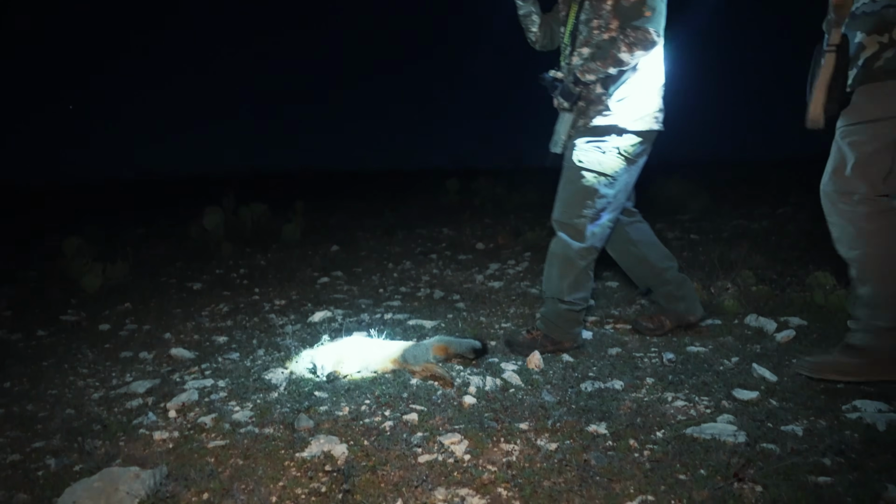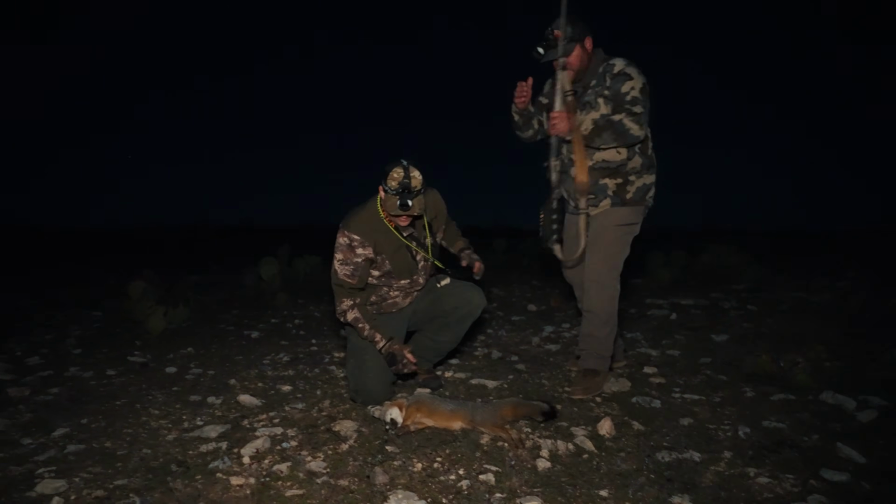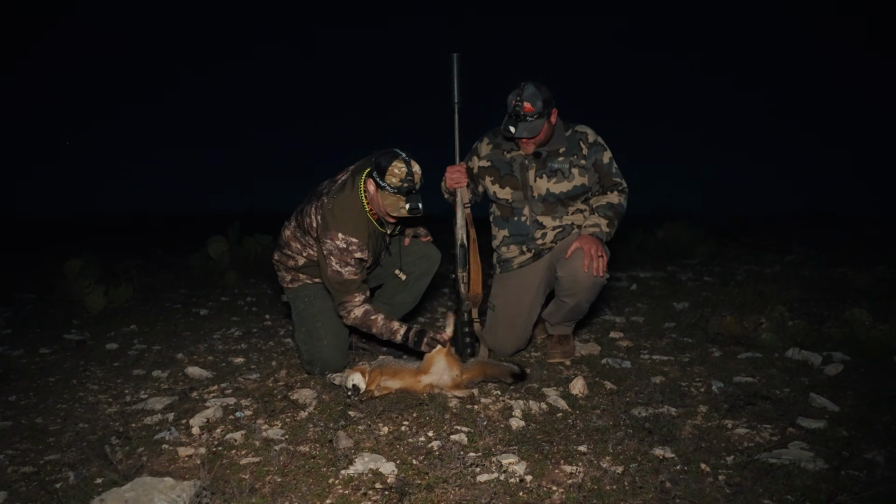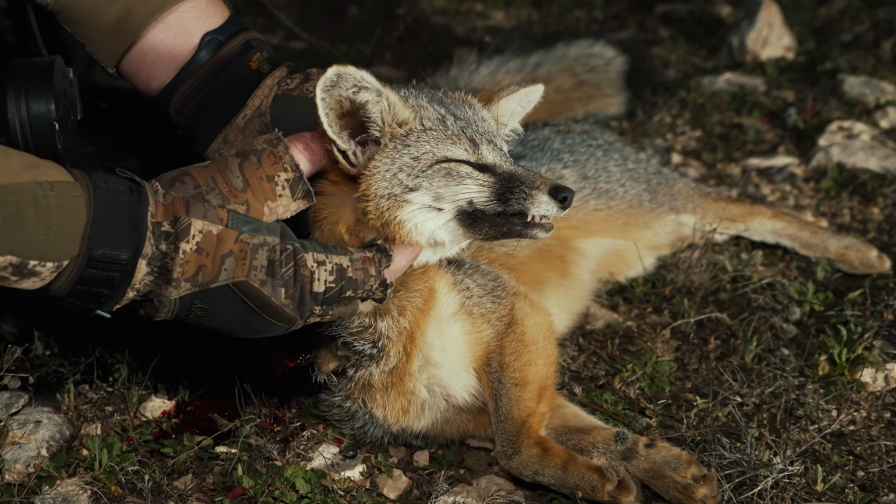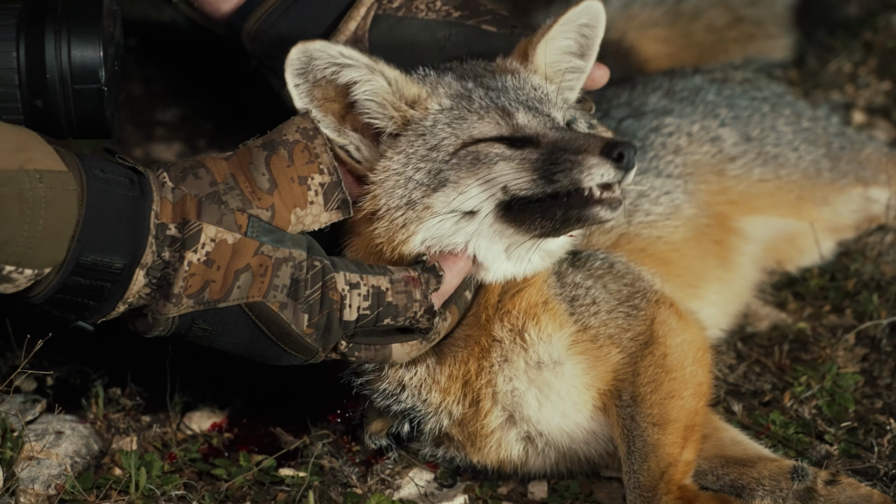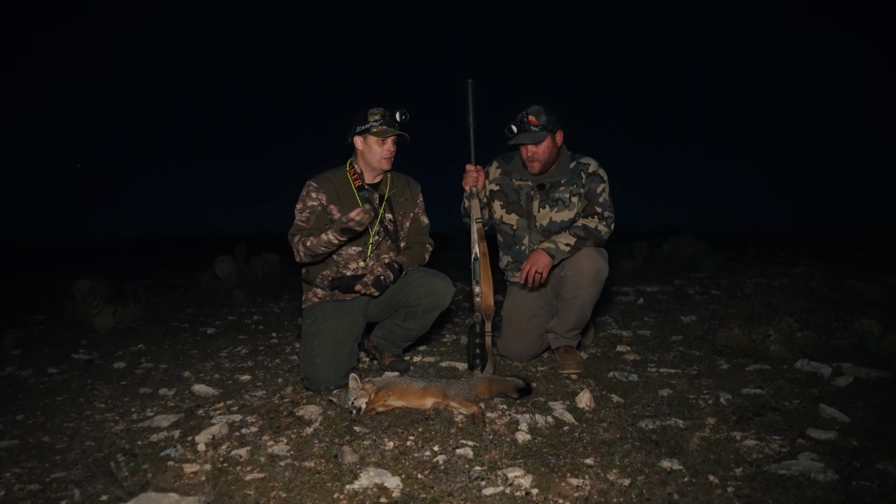Oh yeah, done. Looks like not a very big one. A female, yeah. Sucker came in aggressive like a male, didn't it? Yes, he did. Nah, I mean, we hadn't been calling maybe a minute and spotted this one coming, and that's typically how it is with these fox.